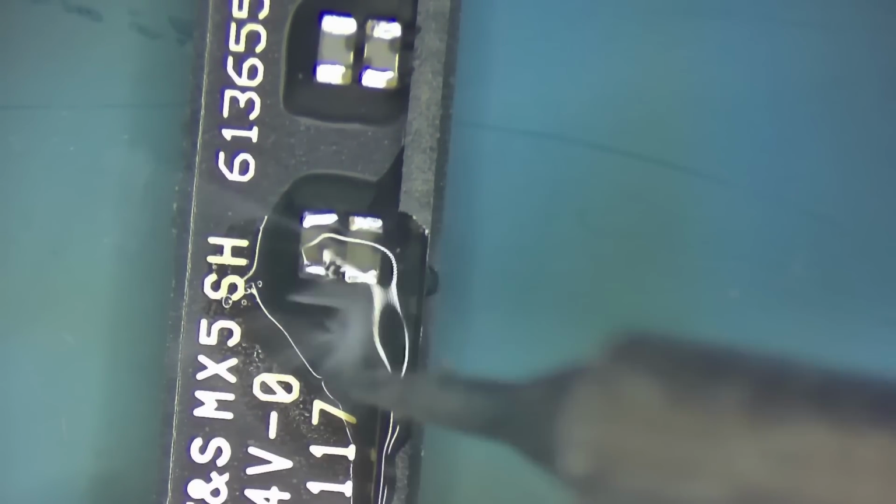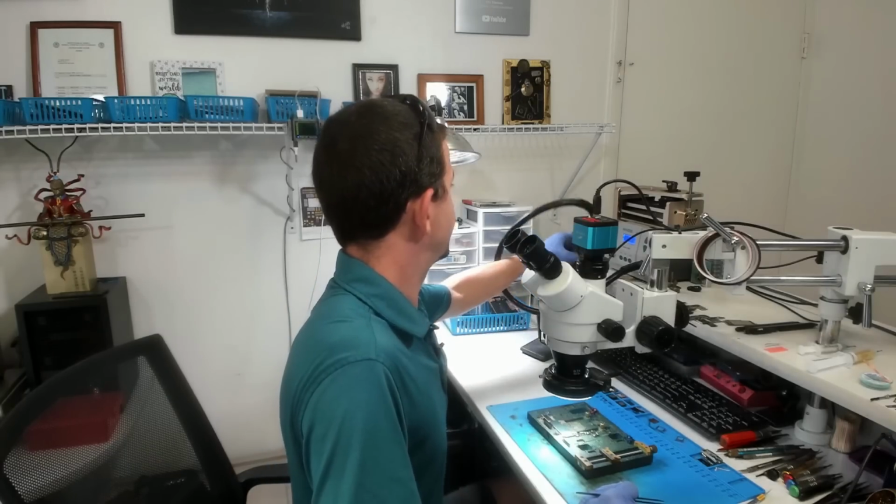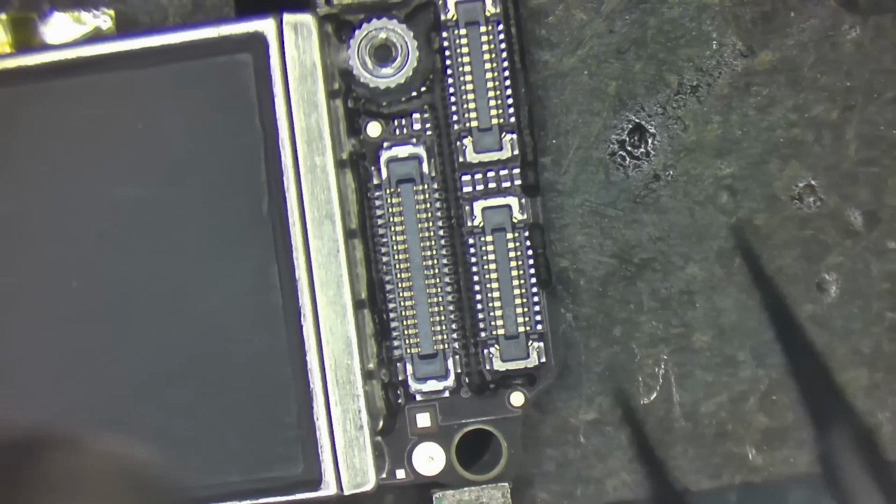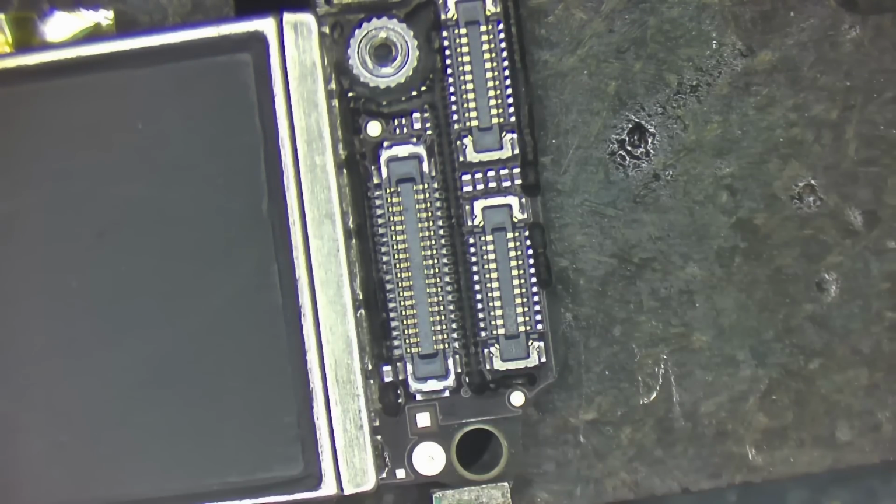And while I'm at it, I'm just going to go ahead and make it look pretty. There we are. I'll come back and clean that flux up here in a little bit. All right, I've got the stickers removed and I am ready to remove this upper shield. And to remove this upper shield, we've got to get rid of this little strip of glue here, which is hard as a rock, but if you get it with a little bit of heat, it'll just peel off in one strip, just like that. So there, that sticker is gone.